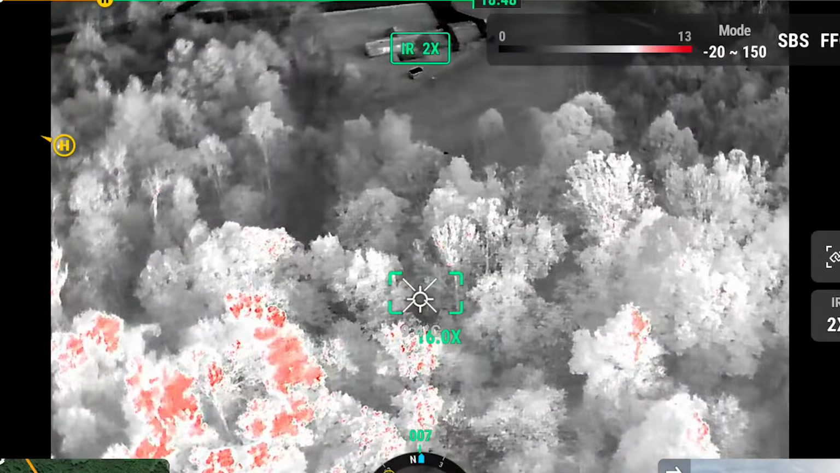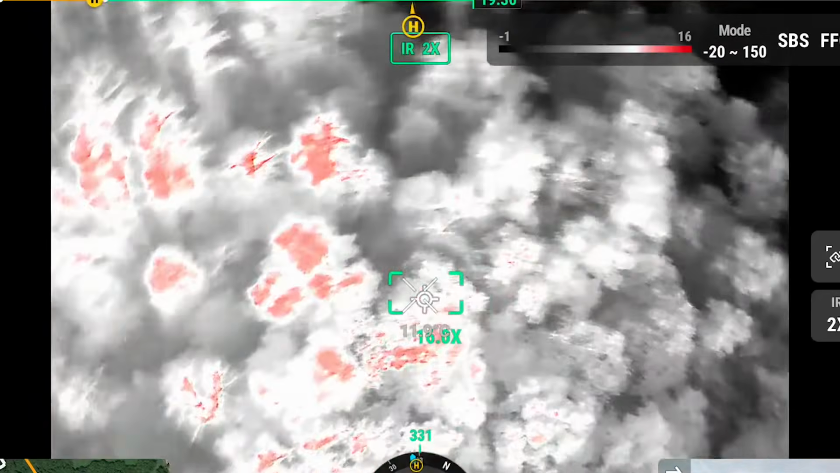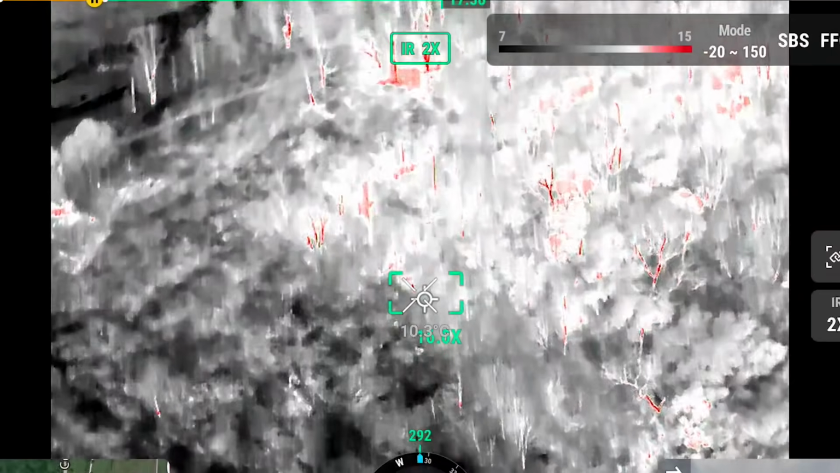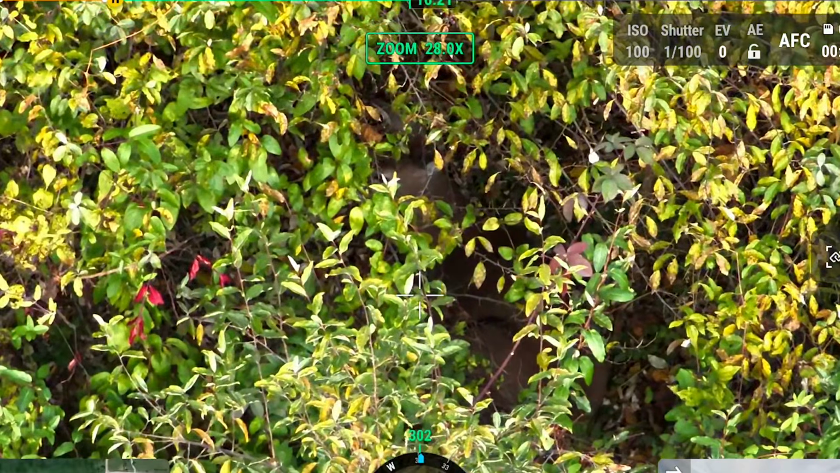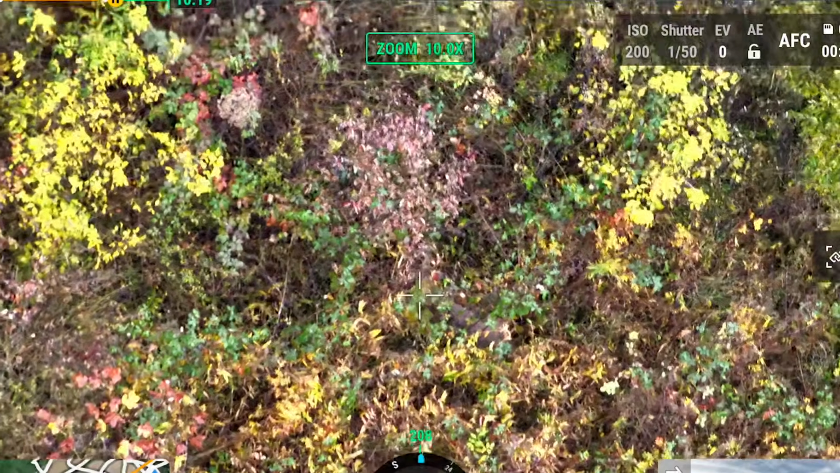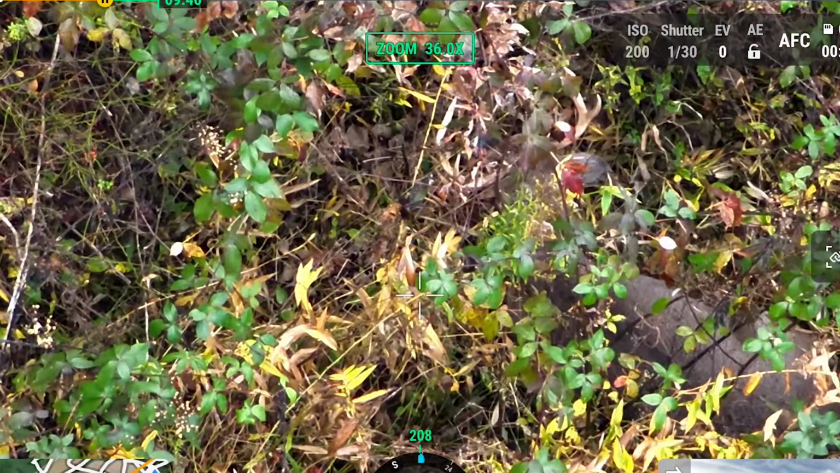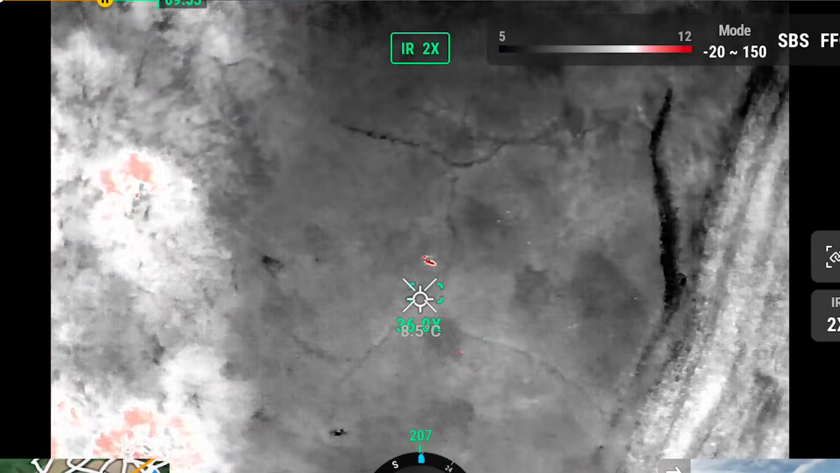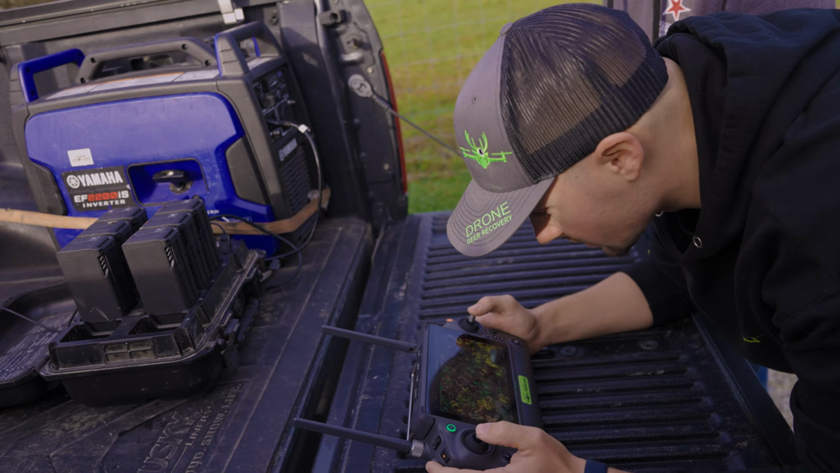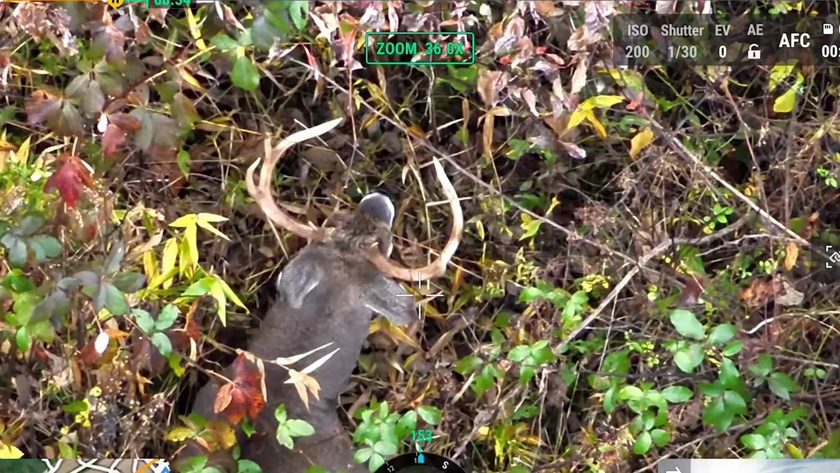Oh, you think he crossed the road? That looks like pretty good cover over there. He would have had to cross the creek for a while. Is that gonna be him right here? Doe. Right there he is. Maybe that's the buck you had looked at. I looked at that buck earlier and they said it's not him. No split. No, that's not him. That's an 8-pointer. That's the one that we had seen last night.